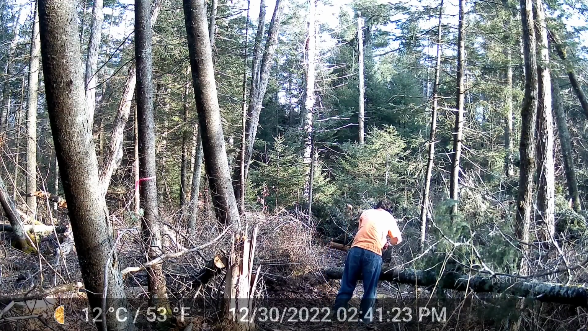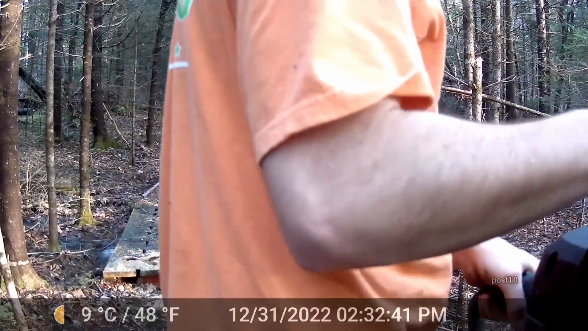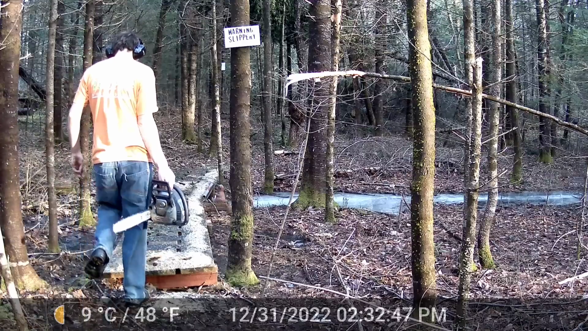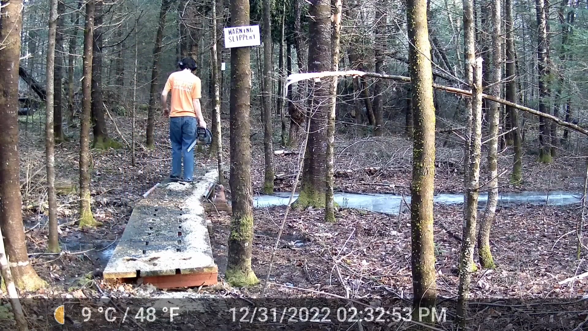Over the next few years, I'm going to keep working on it. Eventually, I'll get the forest floor cleaned up to prevent any kind of forest fire. And here I am on the other trail. I probably only got about 10% of all the trees that fell down that day cleaned up so far, but at least it's free firewood.